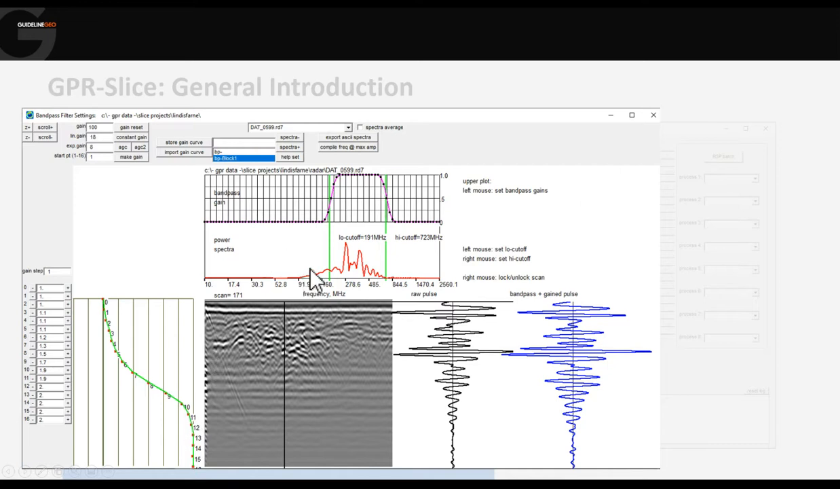In terms of the bandpass filter, if you decide you need to use one, left click for the low cutoff, right click for the high cutoff, and then we just hit set, and that draws us this nice smooth bandpass curve defining where we allow data to be kept and where in the frequency spectrum we're going to remove data from.